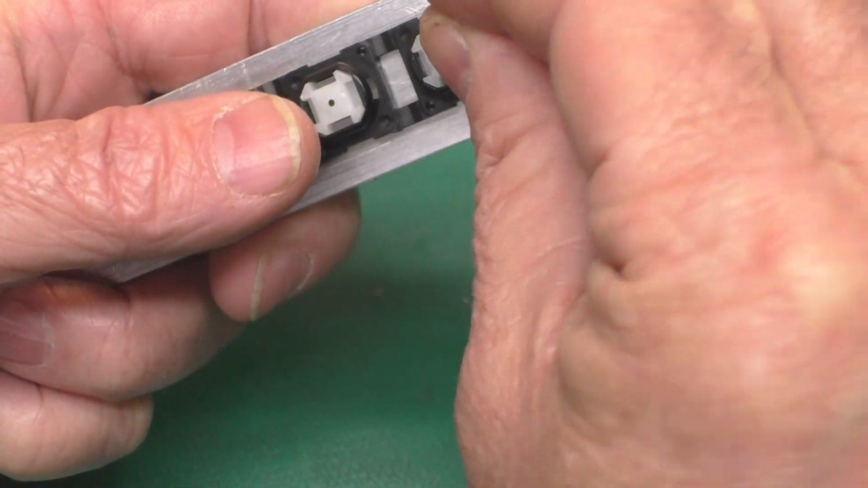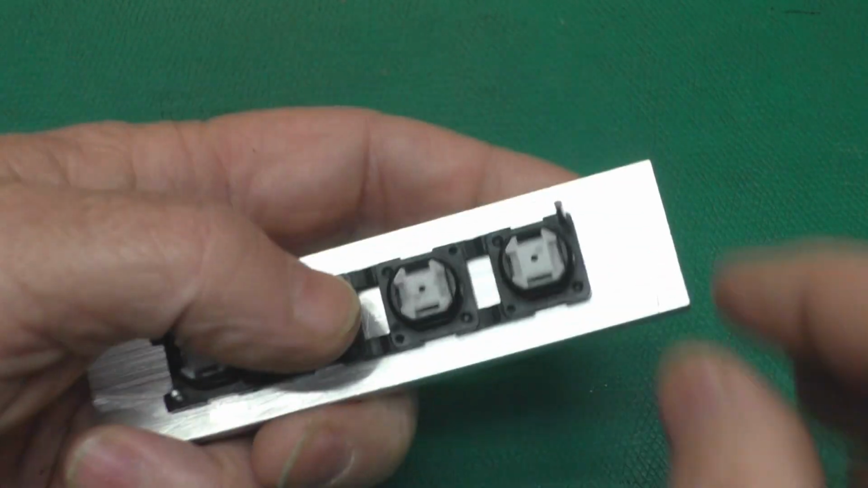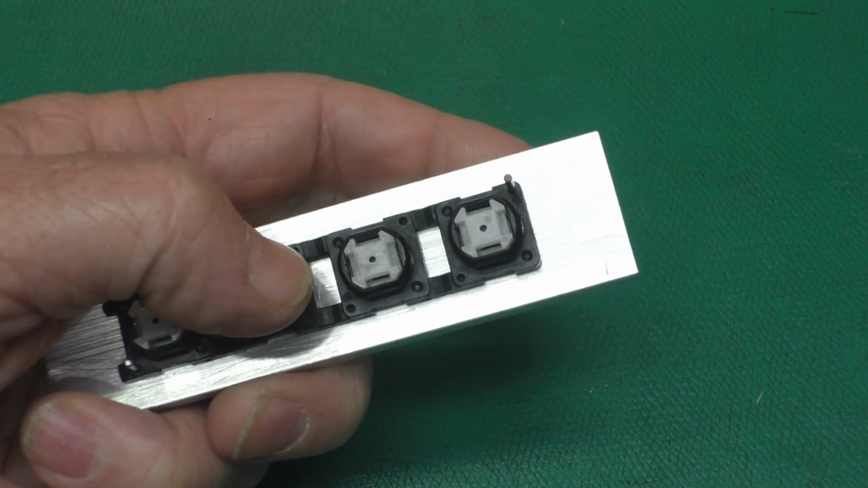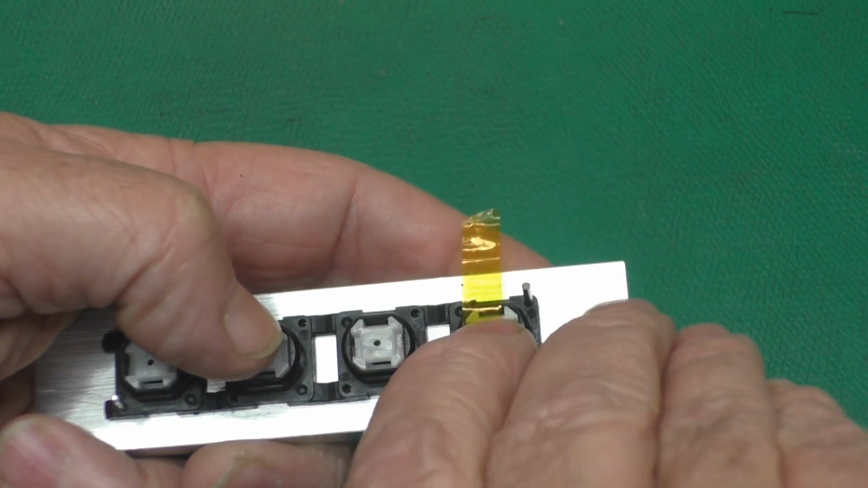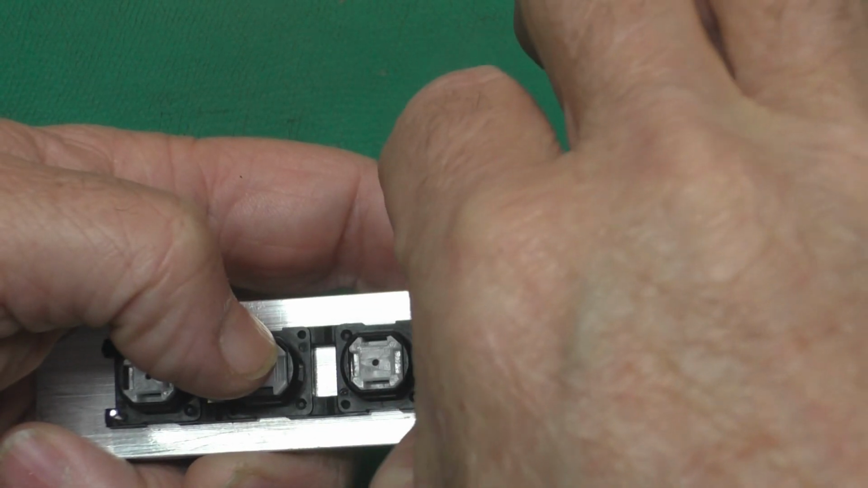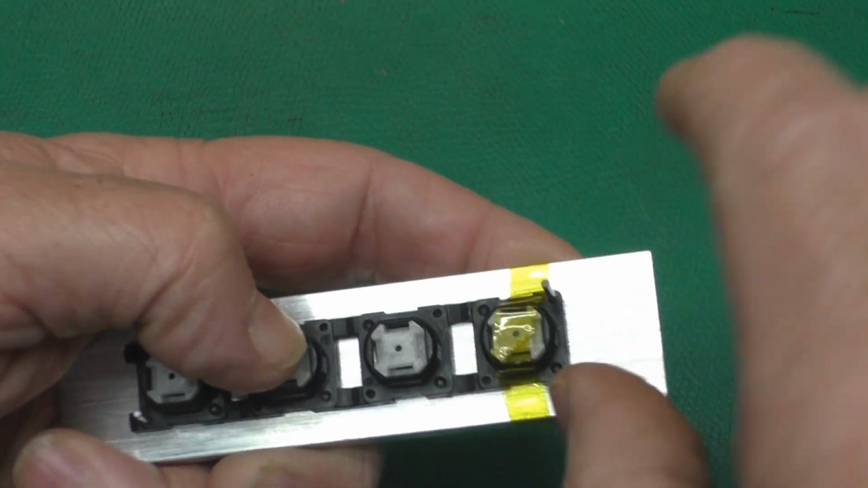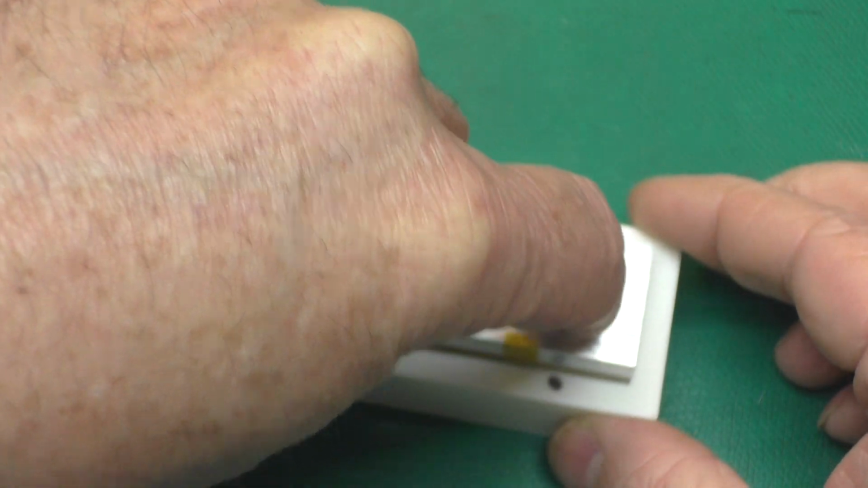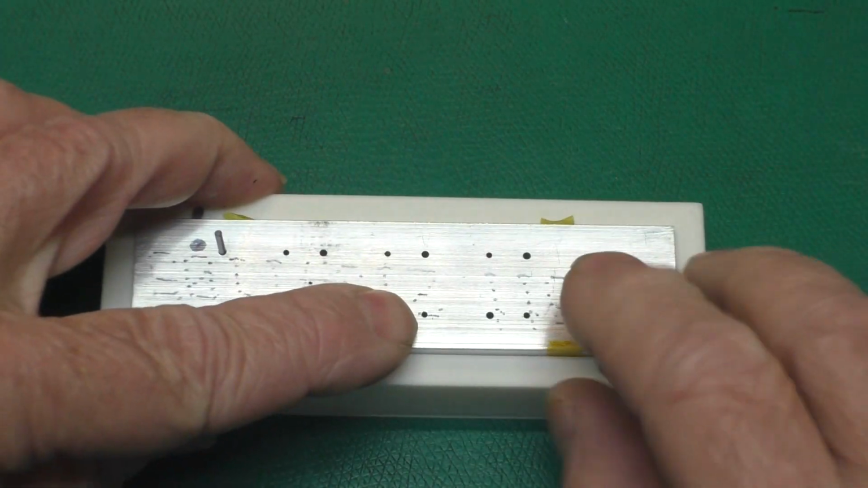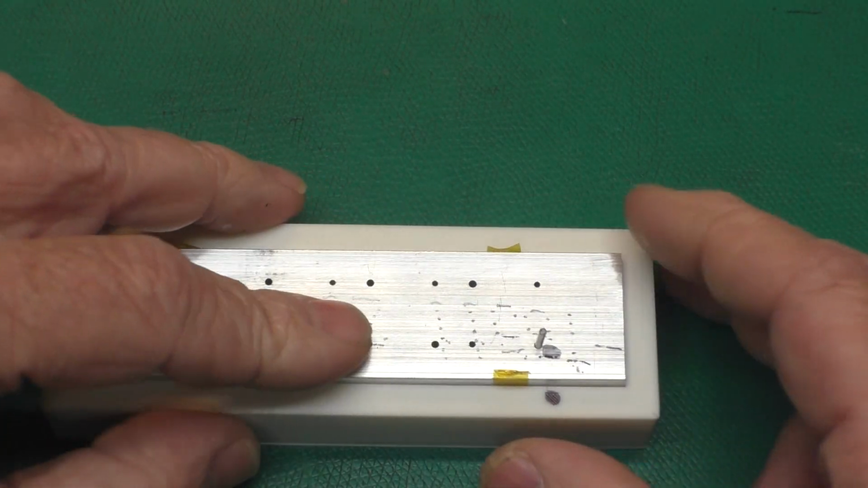And I am putting this on the little drilling fixture here with the alignment pins in place. And I'm going to take a little strip of Kapton tape here. I'm just reusing what I used on the first one, just to hold this plastic bit to the fixture. Okay, and we've got our fixture here. I'll pop that in. And there we go. Now we're ready for drilling.